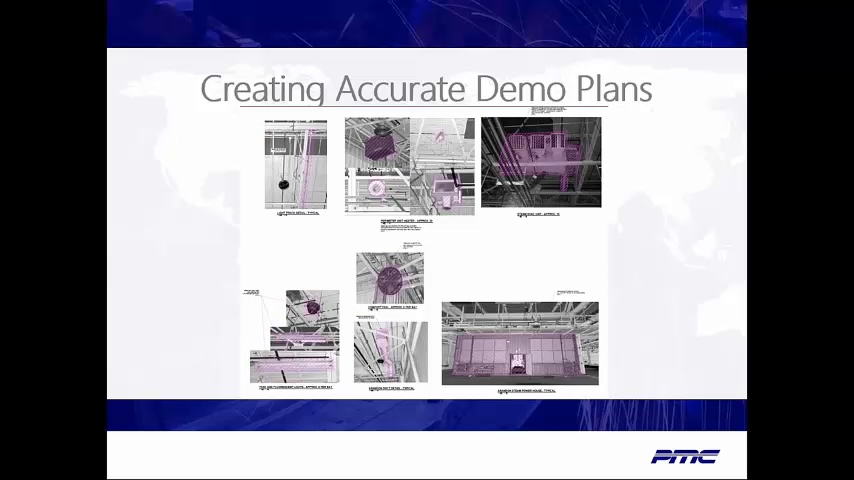Architects can quickly create demo plans by drawing directly on top of the point cloud, making exact demo plans with exact measurements. Many times, confusion can be caused by insufficient demo drawings. For example, if there are multiple conduits in an area, but the demo drawing only references one.